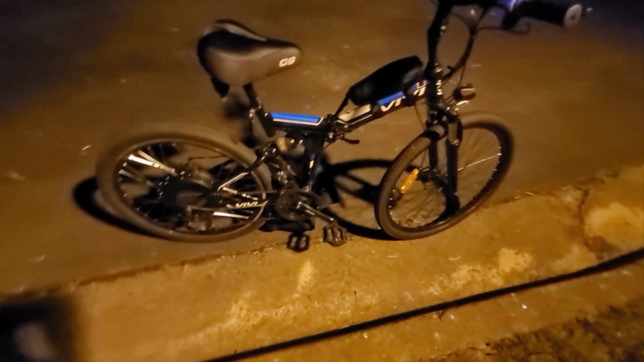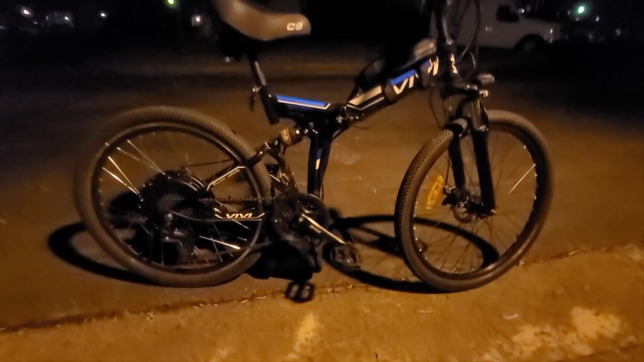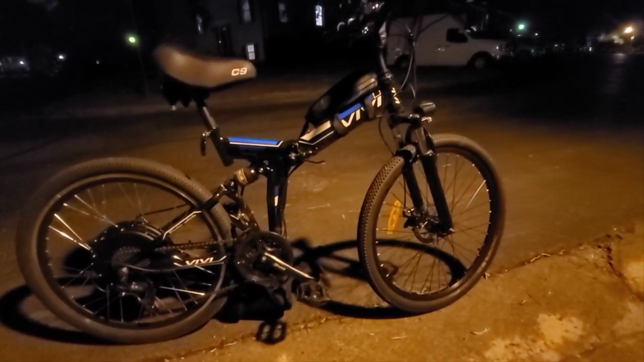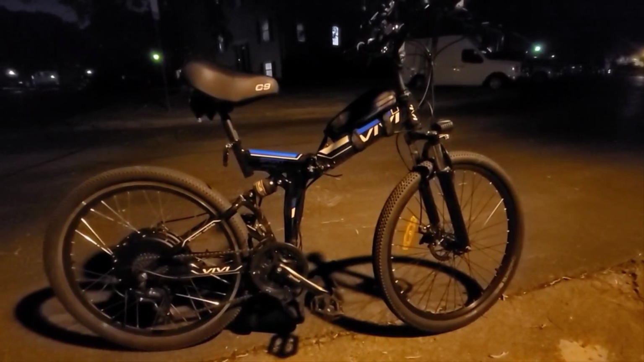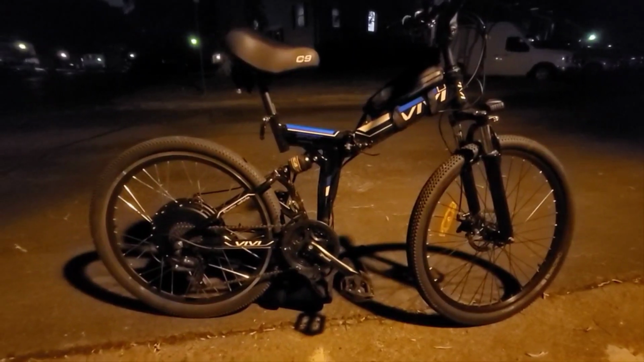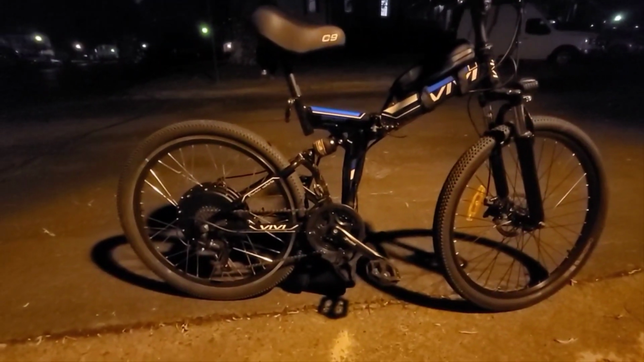Let y'all get a better look at it tomorrow in the light. It ain't nothing but a little 26-inch mountain bike. And like I said, prior to this upgrade, it had a 250-watt motor on it.